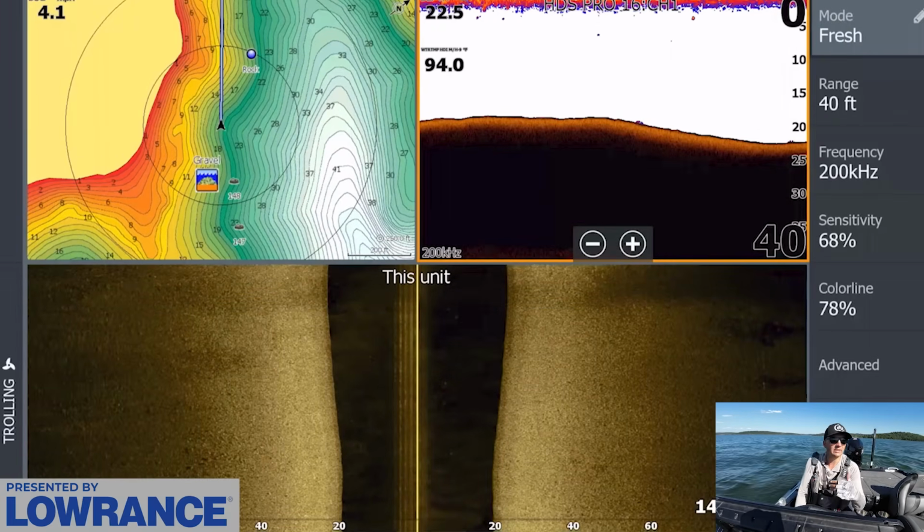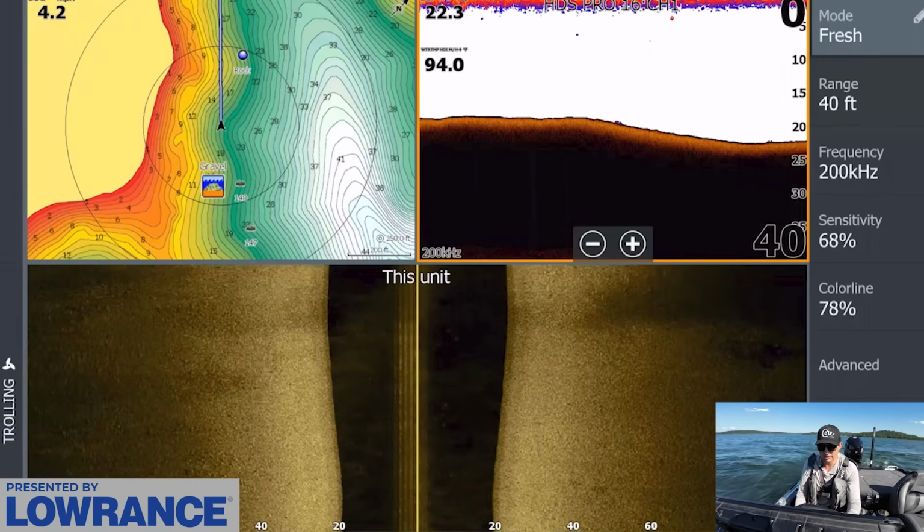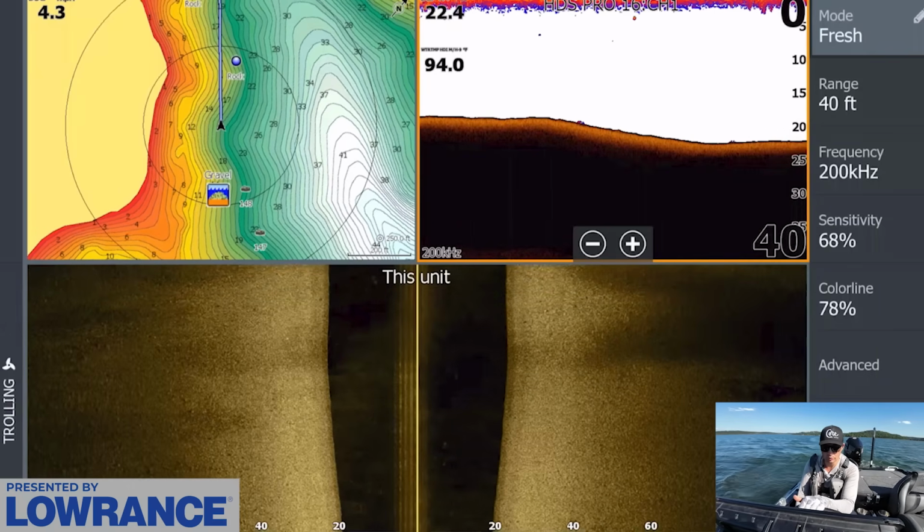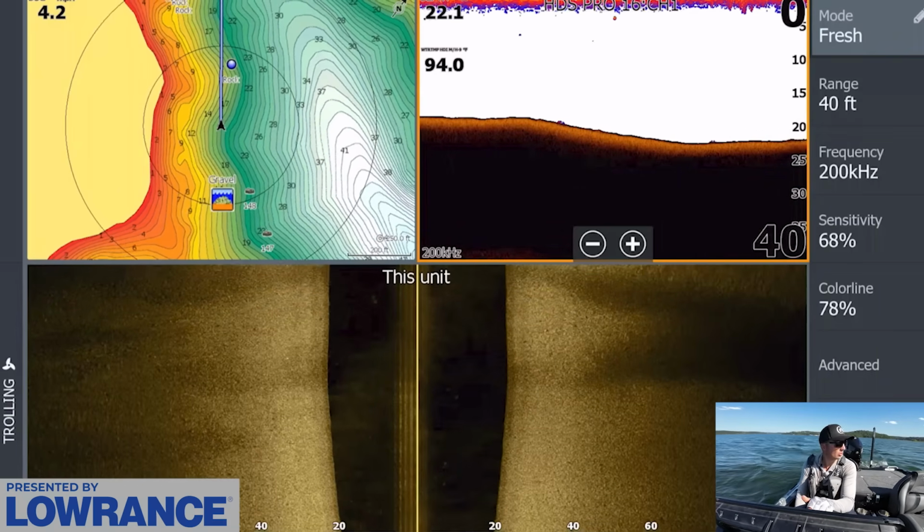Basically what I was doing earlier is I was getting on the trolling motor and hitting all of these spots as quickly as I can. And you can do this with forward-facing sonar. You can do it without.